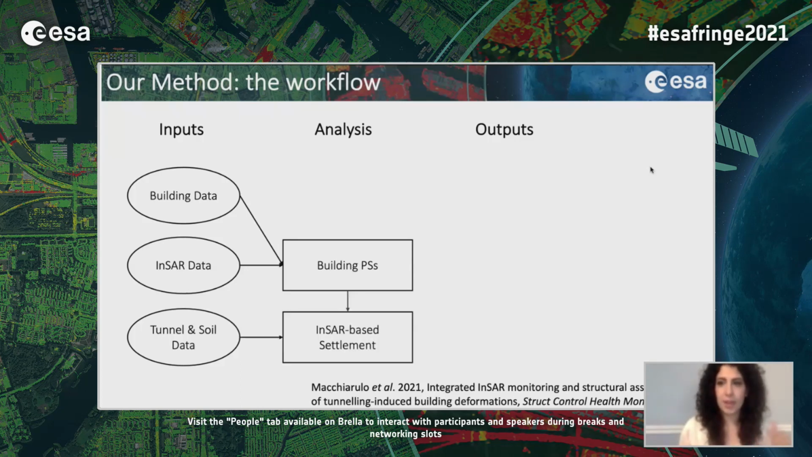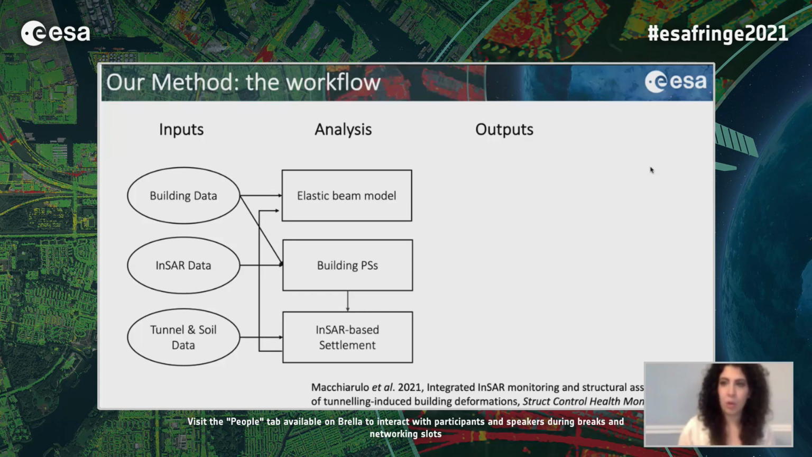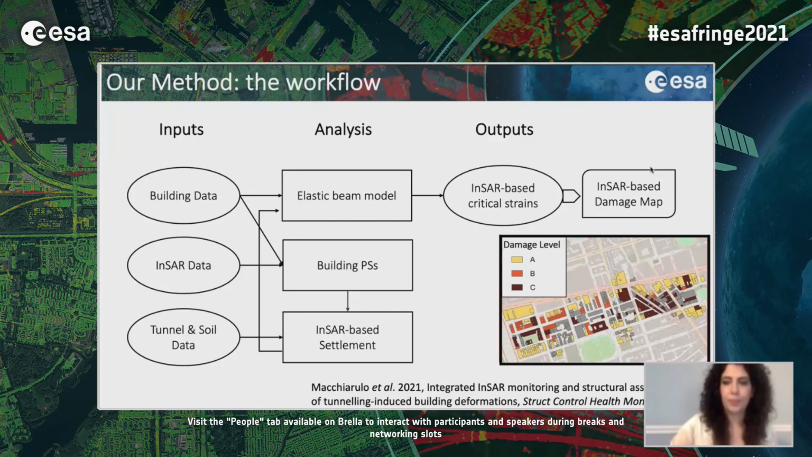Then the line of sight deformation of the PS is projected into the vertical direction, and this information is combined together with the tunnel and the soil geometry to estimate the actual building settlement profile. And then this settlement profile for each structure is analyzed in combination with the geometry of the building through a very simple structural model to infer some critical strains for each structure. On the basis of the building critical strain, the structure receives a level of damage, and these levels of damage are used to produce damage maps.